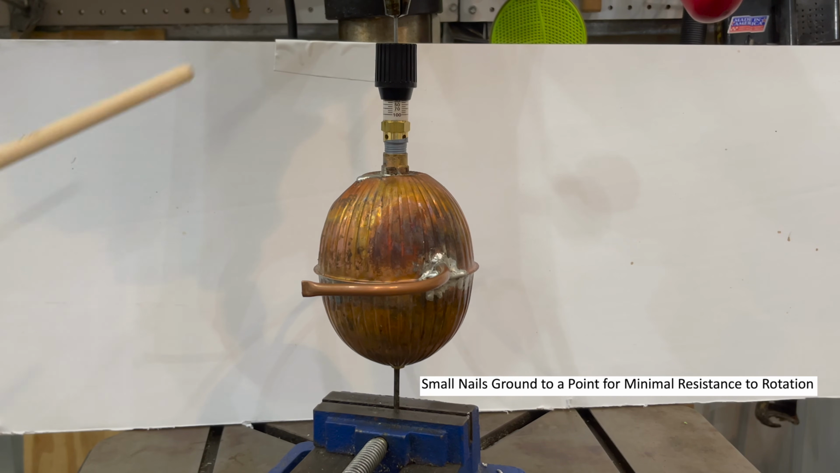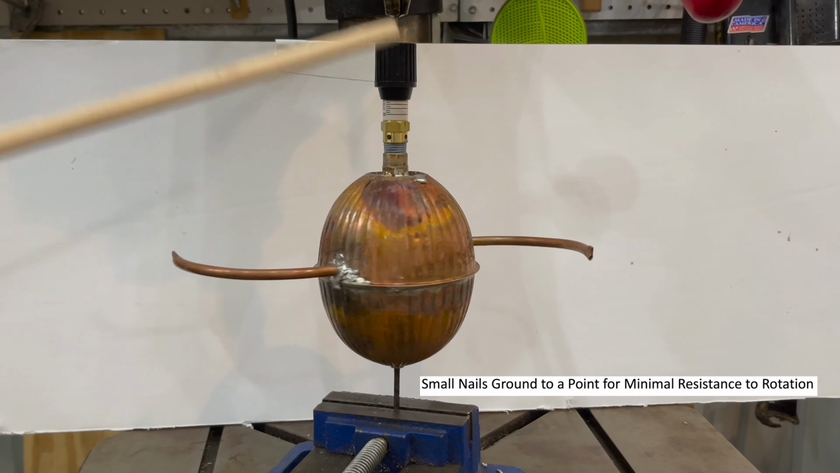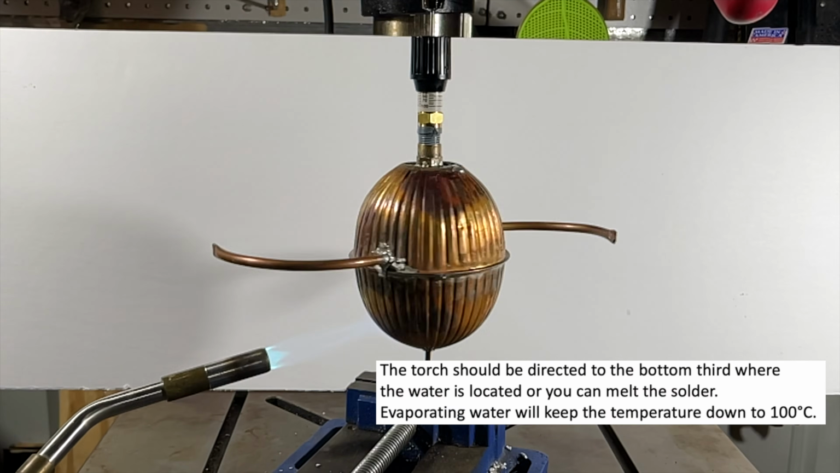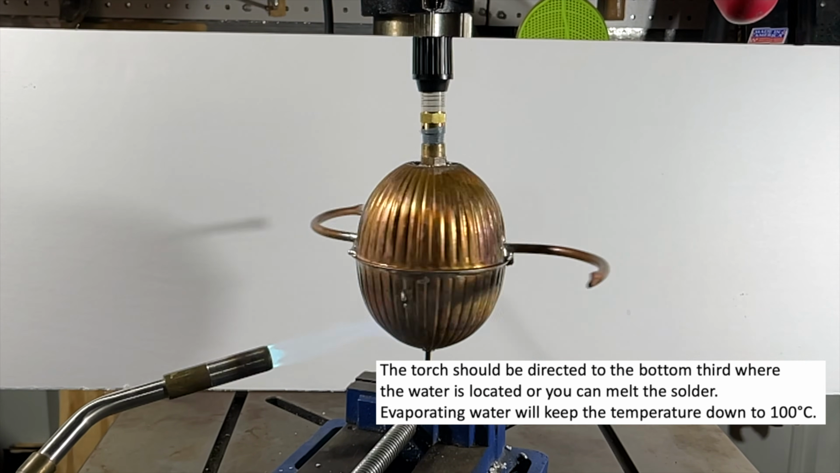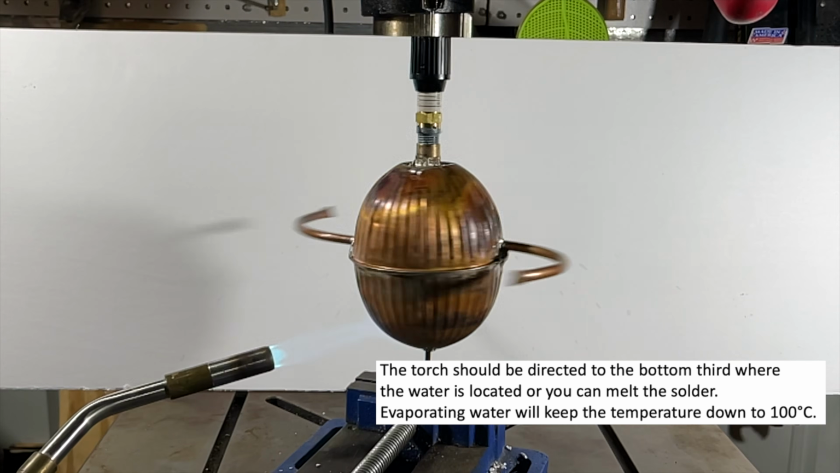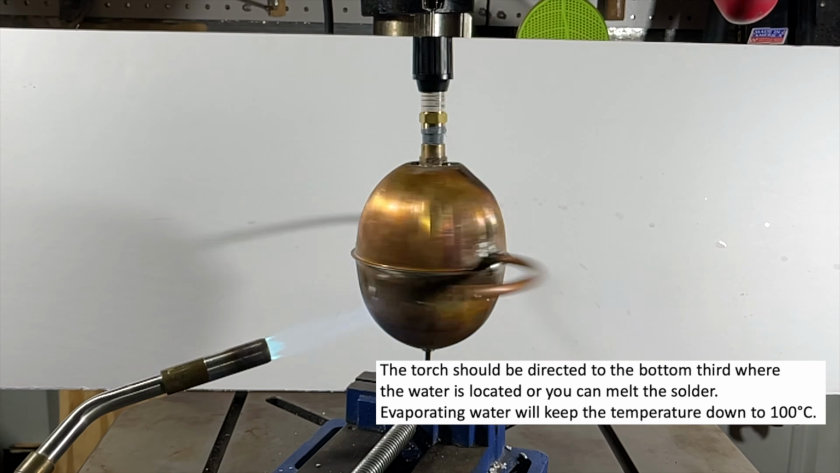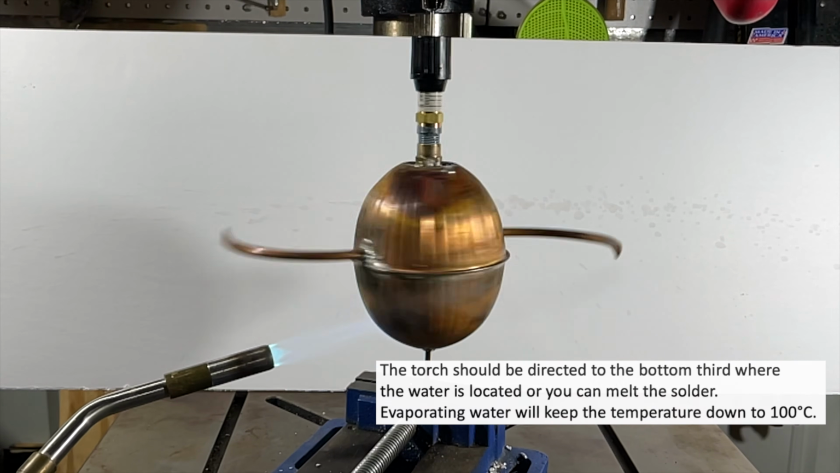This is also a pointed nail down here. So we'll put some heat to it with this MAP gas torch I have and see what happens. I had a MAP gas torch rather than propane. Either one would probably work. It's important to keep it directed towards the bottom third of the copper float where the water is. Otherwise, you could melt the solder if it gets up too high. The boiling water will keep the temperature down to 100 degrees Celsius.